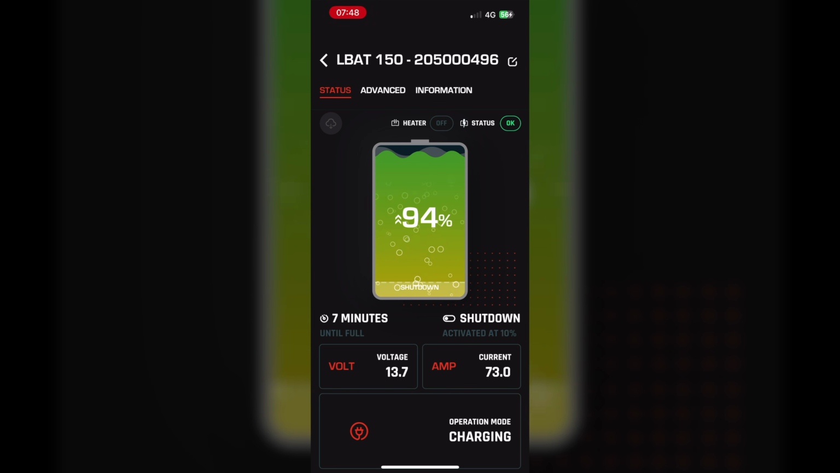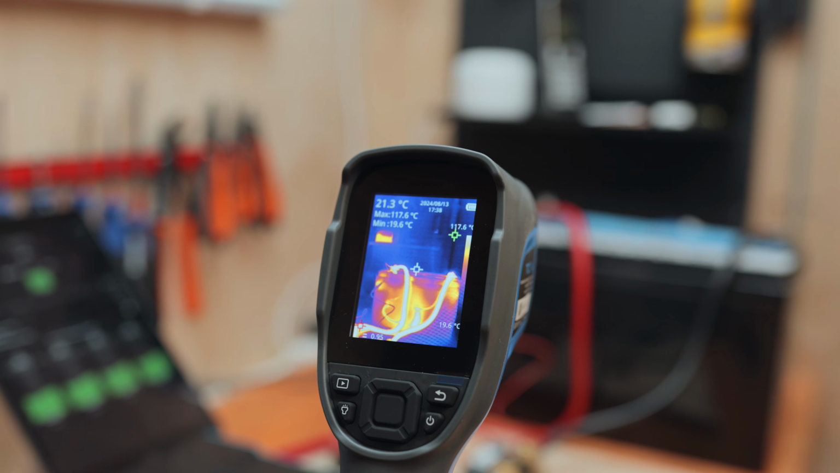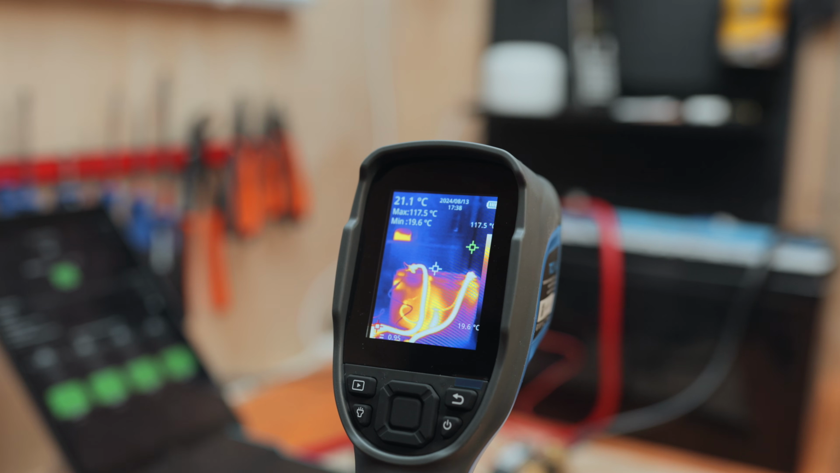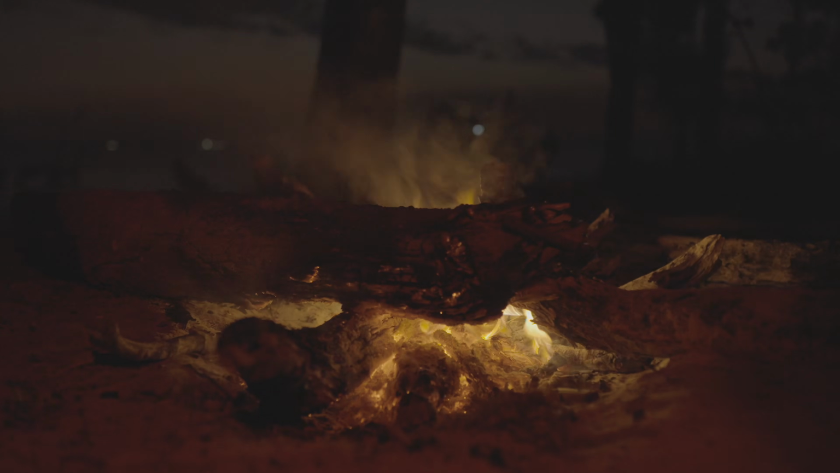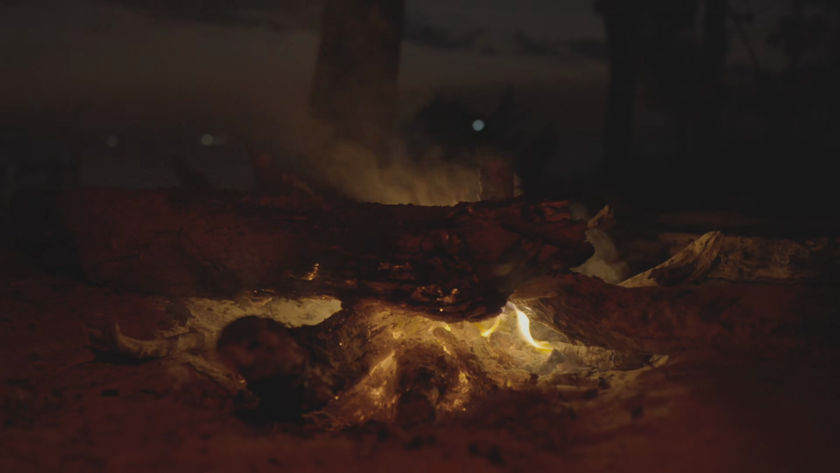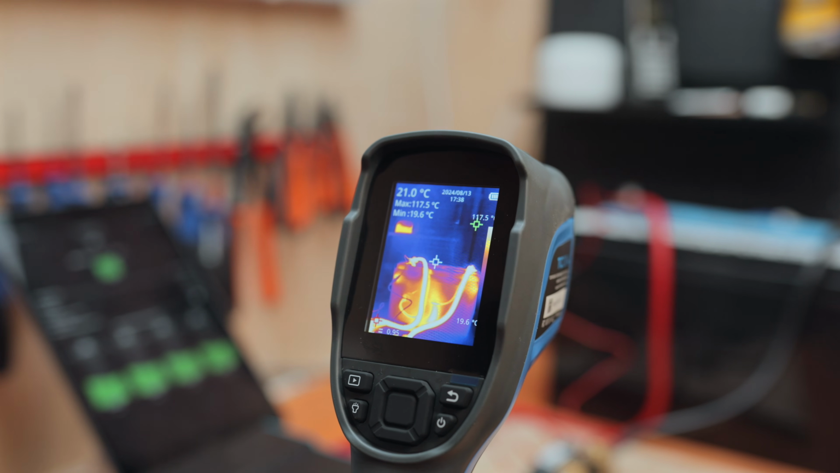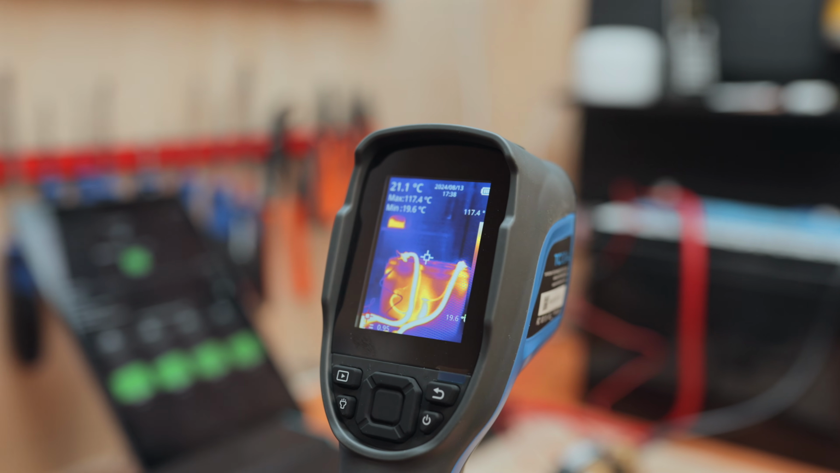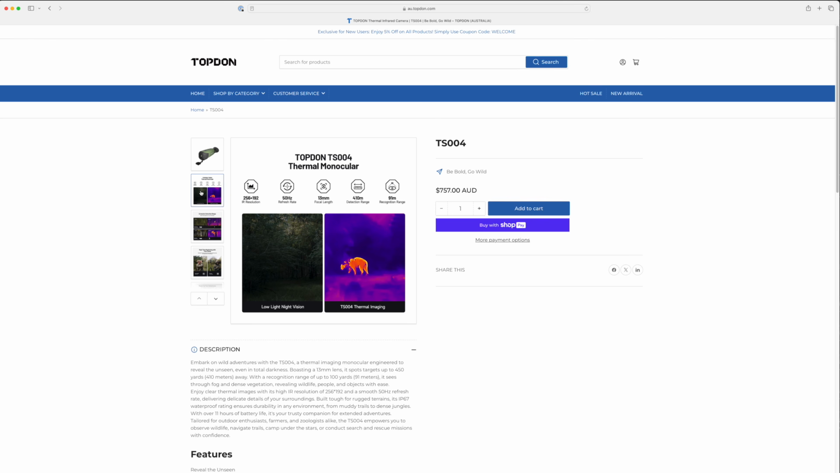There are plenty of other four-wheel drive applications where this camera would be useful, even though I haven't personally tested them yet. For instance, you could monitor engine, brake or exhaust heat to detect potential overheating issues. It's also great for making sure campfires are completely out before leaving by checking for lingering heat that you can't see with the naked eye. In off-road search and rescue scenarios, a thermal camera could help locate people in low visibility by picking up their body heat, especially in dense bush or low light conditions. TOPDON actually also has a thermal imaging monocular, which I could see me testing in the future.